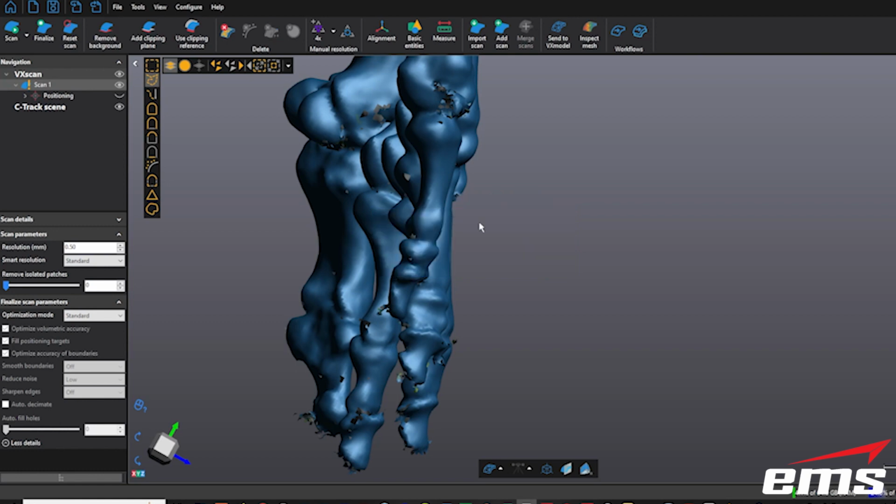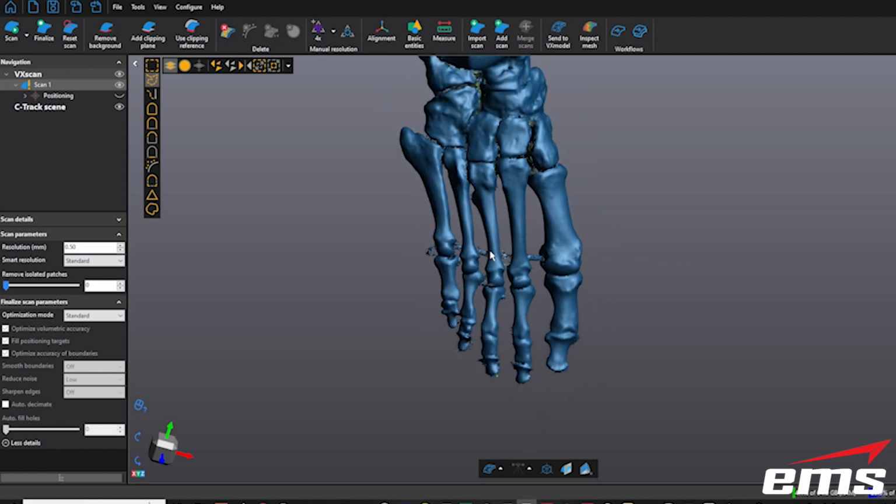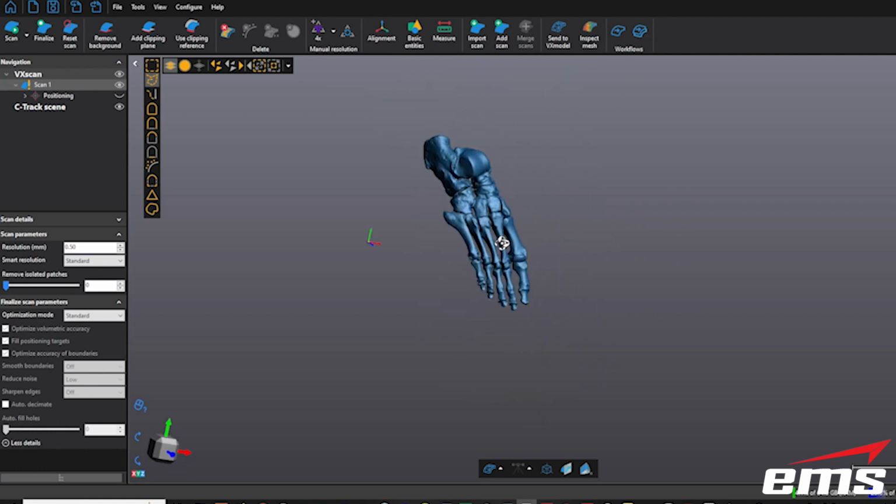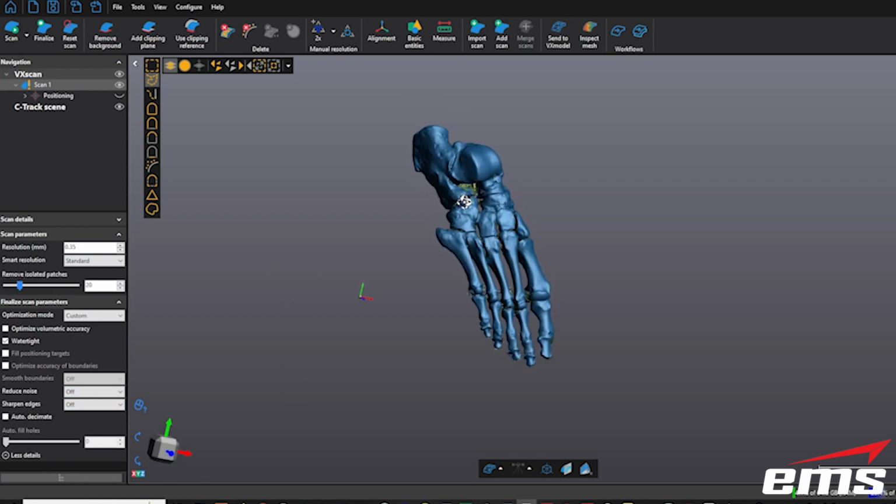So this time when we process it, let's use that watertight command. Okay, and let's see what it does. Again, those are the wires that hold it together. So let's crank our res down a little bit like we did last time. Let's go to custom. Let's try watertight and autofill. I guess if you do watertight, autofill holes gets turned off, reduce noise, and sharpen edges. So this, and then we can click remove isolated patches. That again will get rid of junk floating out in space. Let's see how this turns out.